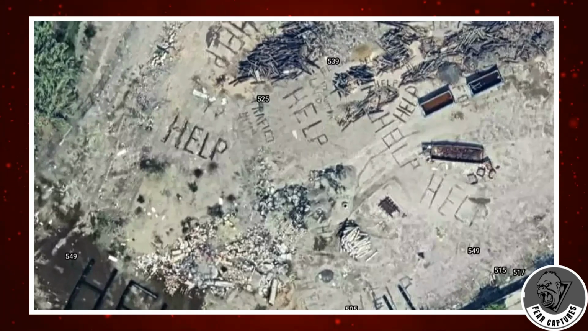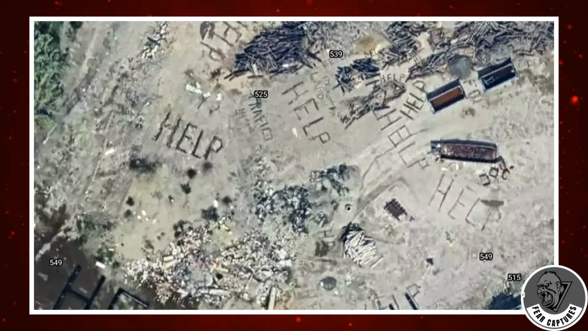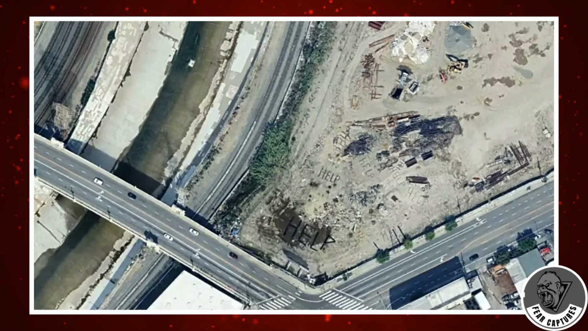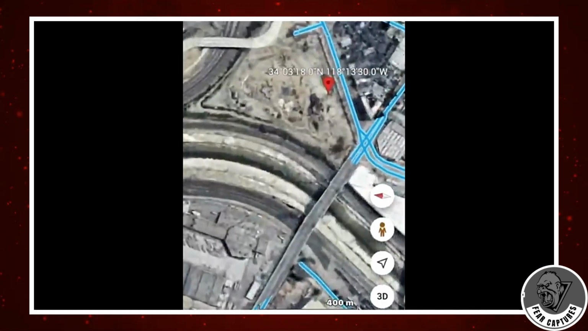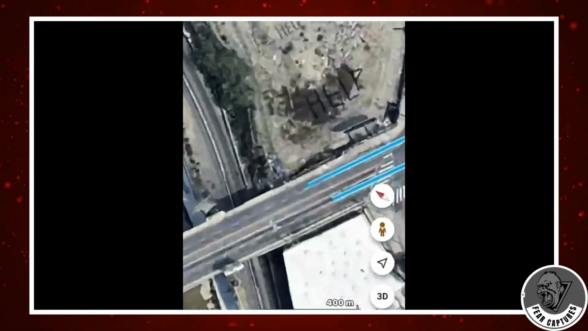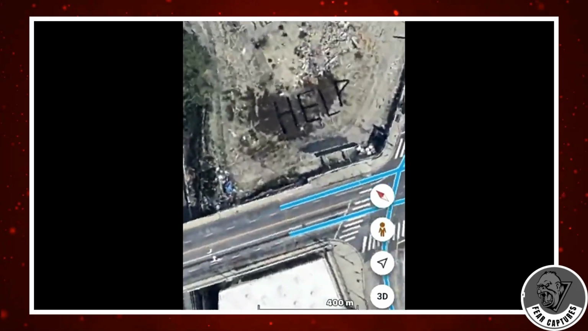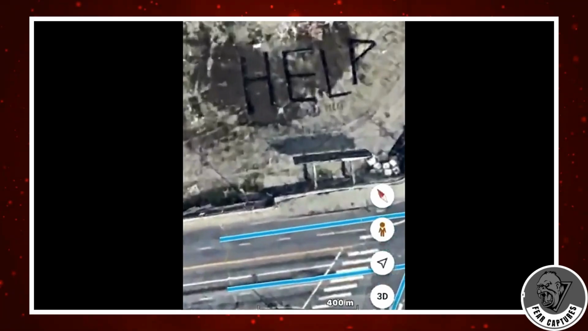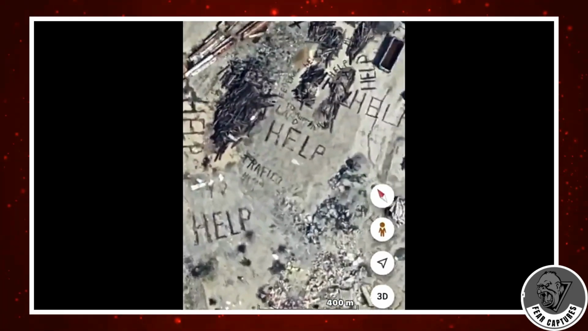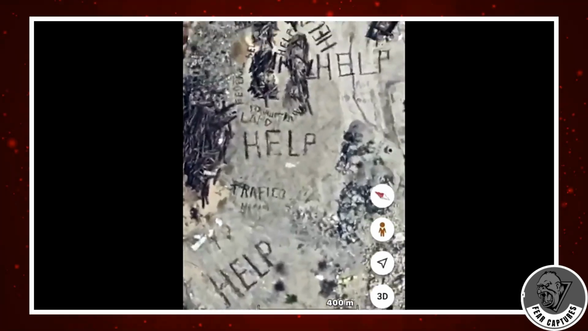Our story takes us straight into the heart of downtown Los Angeles, where something strange and unsettling was spotted not by a person on the ground, but by Google Earth. In a dusty, empty lot near the 101 freeway and Mission Road, satellite imagery revealed the word HELP scrawled in massive letters, alongside two more haunting words, Trafico and LAPD. The messages were so large they could only be read from the sky, a digital cry for help, captured from space. The images went viral almost immediately, sparking theories that ranged from human trafficking to hidden criminal activity.